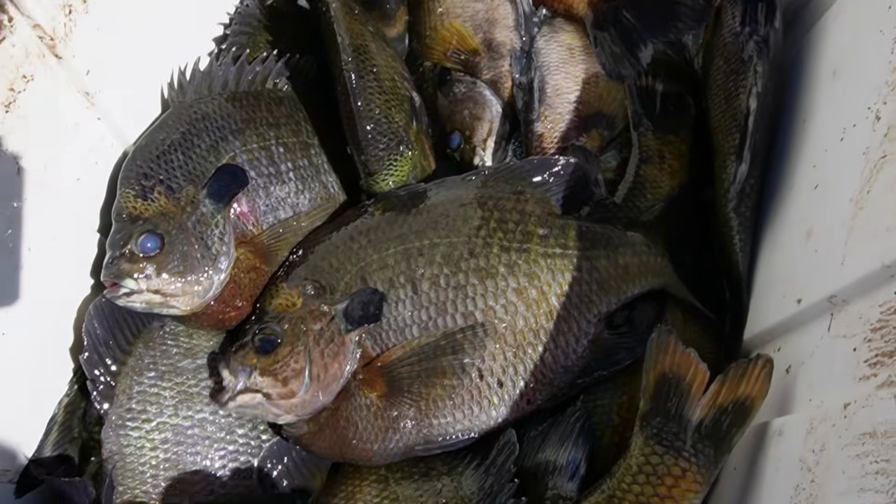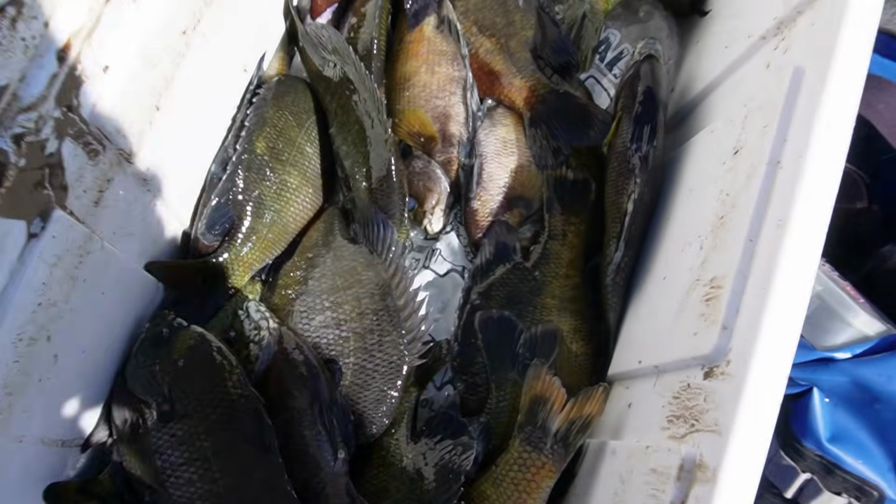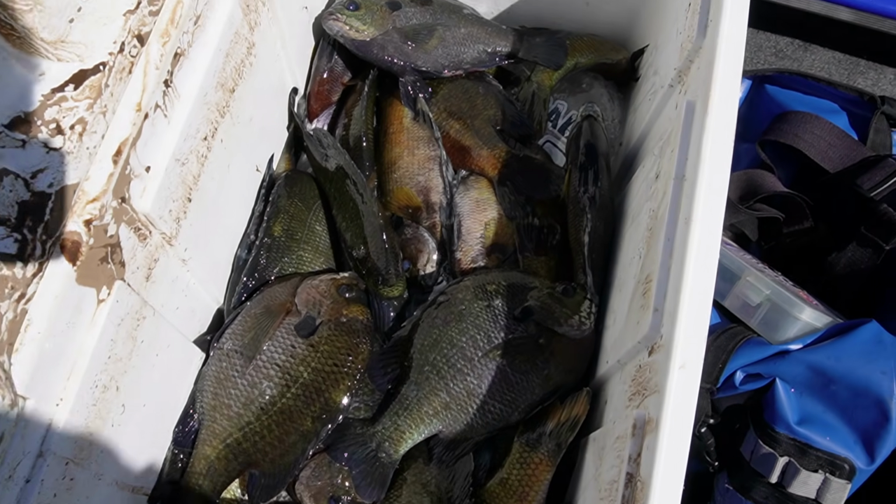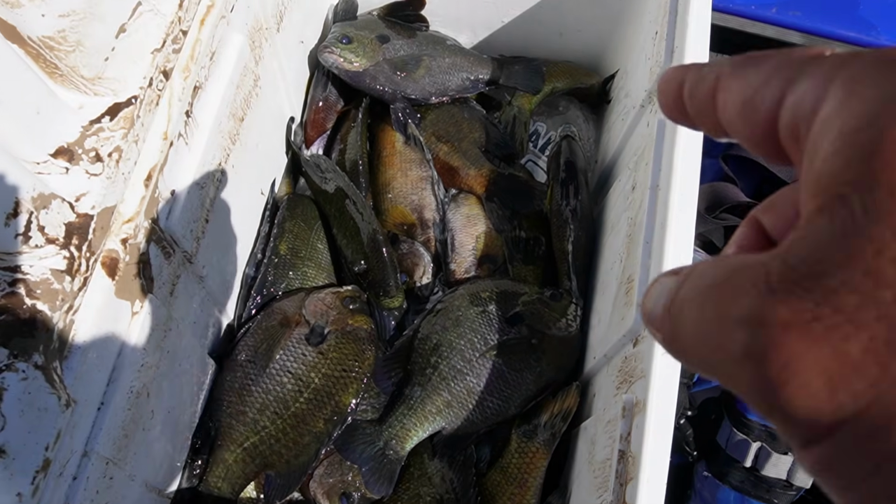Look at that cooler, guys. Big old bluegill. Look at this. That right there is a stud. A couple of other big ones in here as well. But that right there is 20 big old bluegill. That thump net kept them alive and kept them fresh, and then I put them on ice as I'm about to leave. So they're good to go.